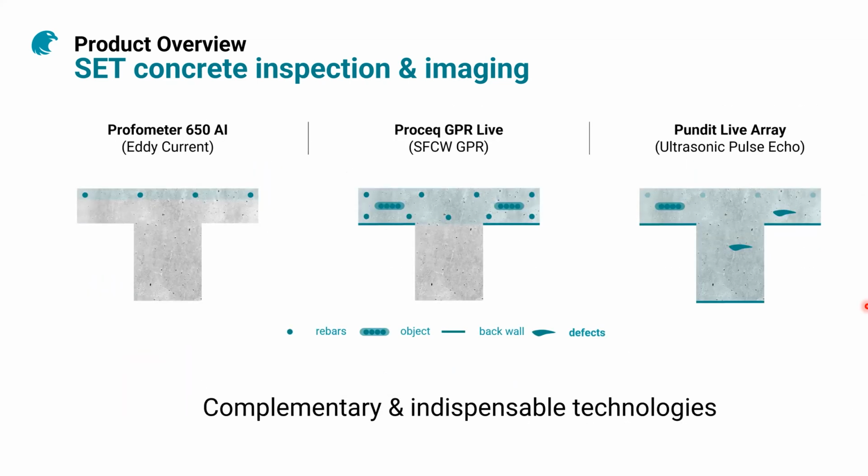Why? Because let's take an example of a piece of concrete, made of rebars and also defects, objects, pipes, and of course the end of the piece of structure, the back wall, as we call it, which is basically the thickness, the main dimension.